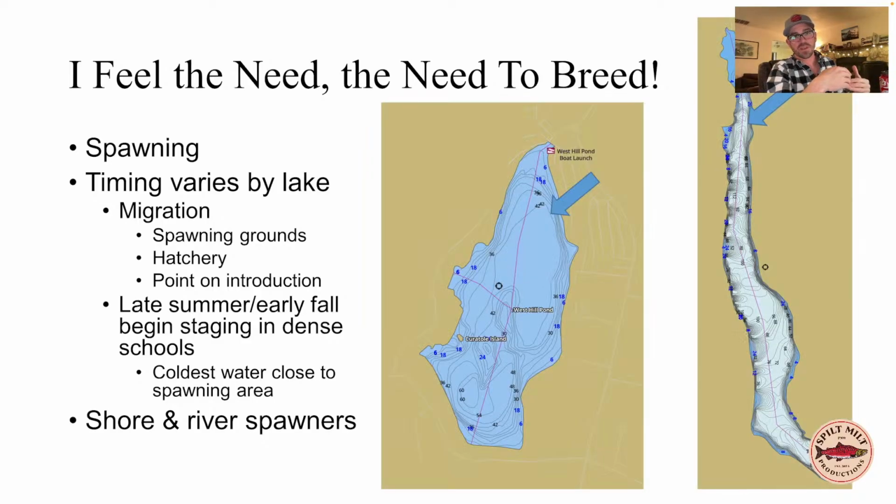So, for example, at West Hill Pond, where I was in Connecticut, they were already starting to stage up. They dump them all in on the north end of the lake at this West Hill Pond boat launch. Almost all the fourth-year fish, the bigger fish, were concentrating right up here on this ledge on the northeast side of the lake.